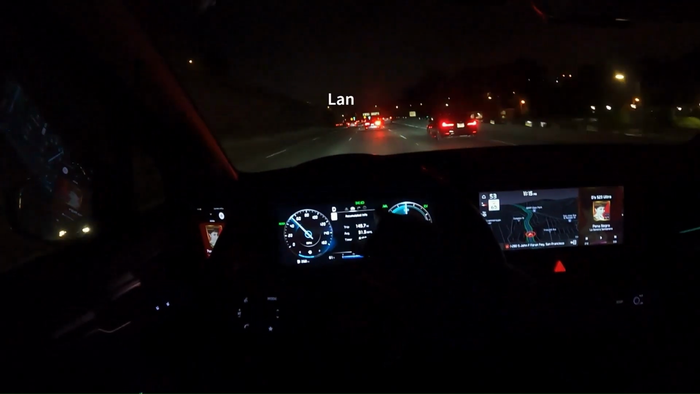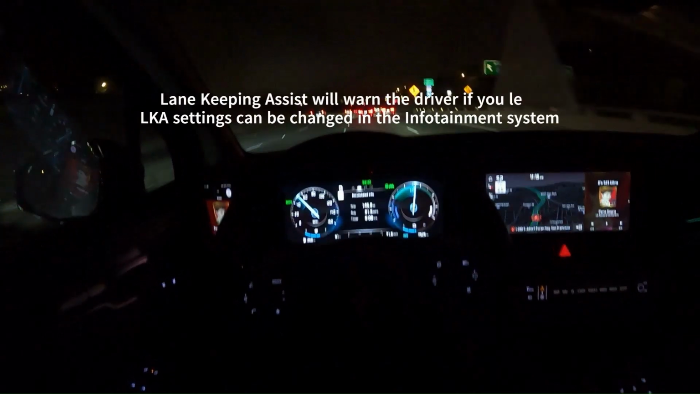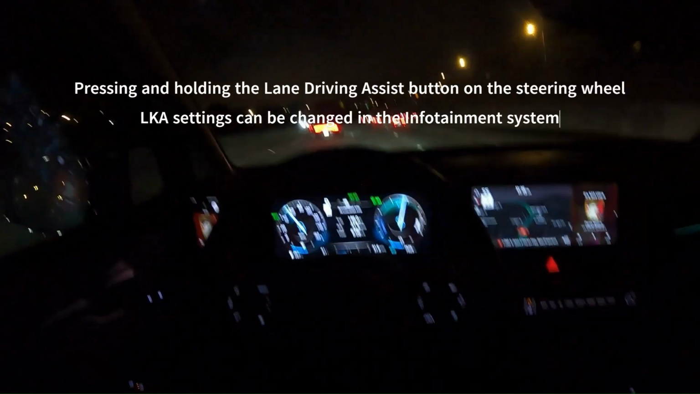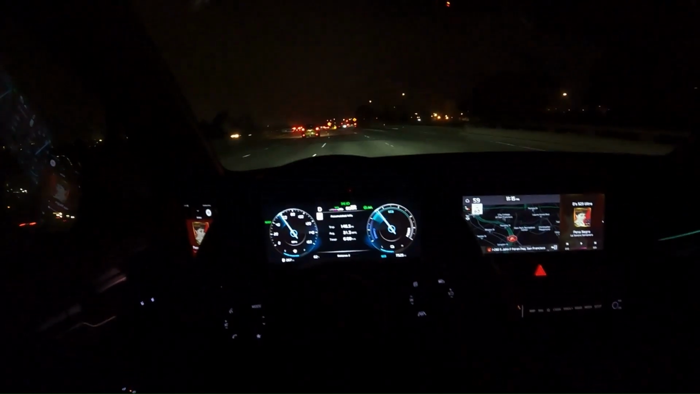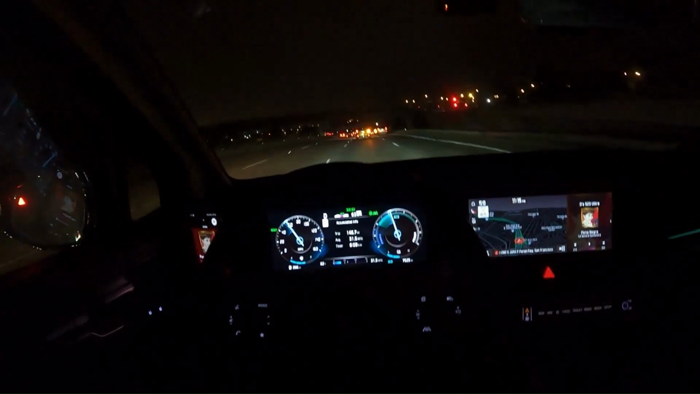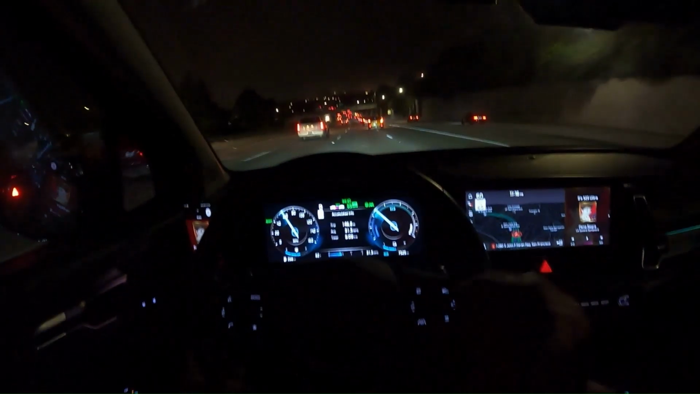The lane assist is automatically on, and if I want the steering assist, press this button here, and then the steering wheel green little indicator turns on. I'm going to set the cruising speed here, this button right here, set it to 60. Speed limit here is 65, so go ahead and increase it, and once you reach that limit, it'll automatically chirp.